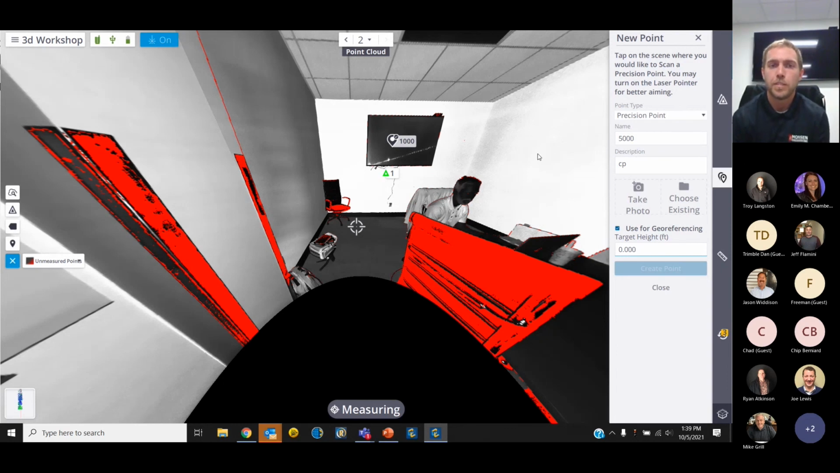Just a few more seconds and this will be done. There we go, and create our point. So now we have two different types of points. We have an annotation point, which will export with our data with good notes on whatever we're trying to annotate and differentiate between other points. And then we have a precision point that we could use for georeferencing.